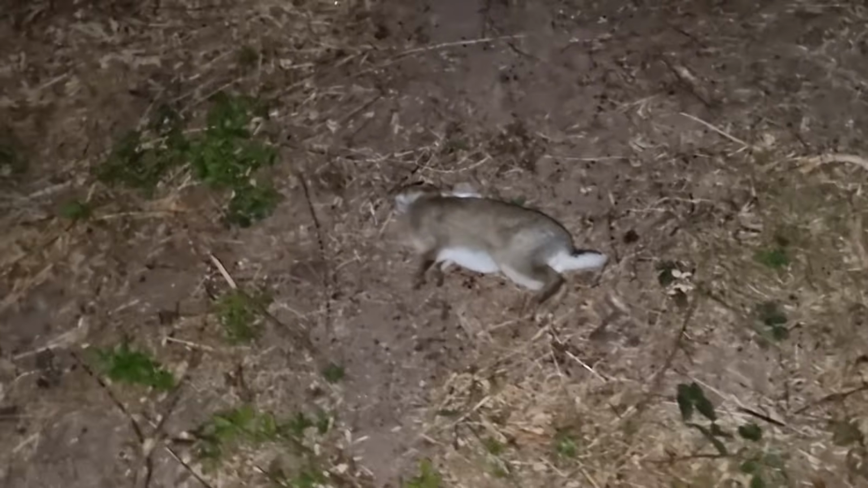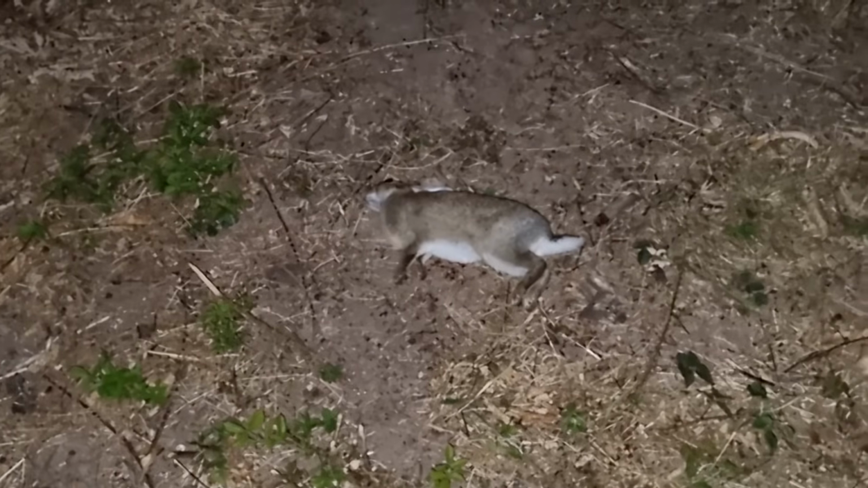First shot of the evening, 67 yards, cracking little head shot. There wasn't much wind about and I felt really confident in the shot. Let's get a bit closer. So that's one in the bag. Very happy with that shot.